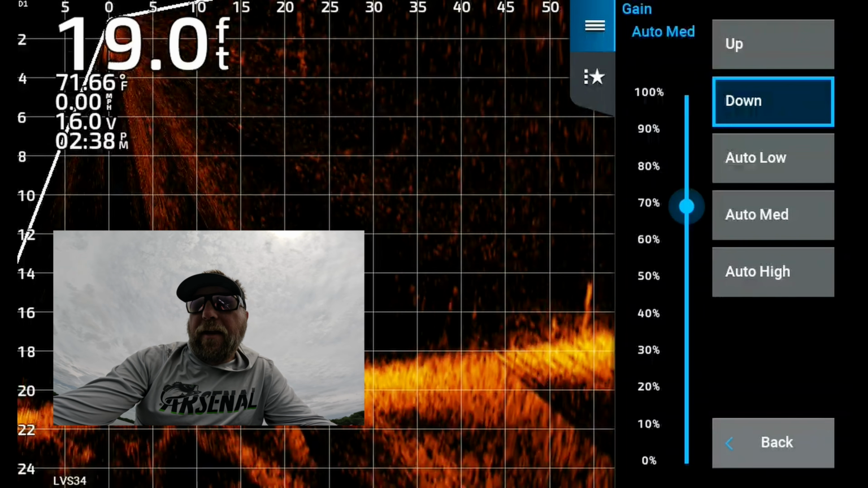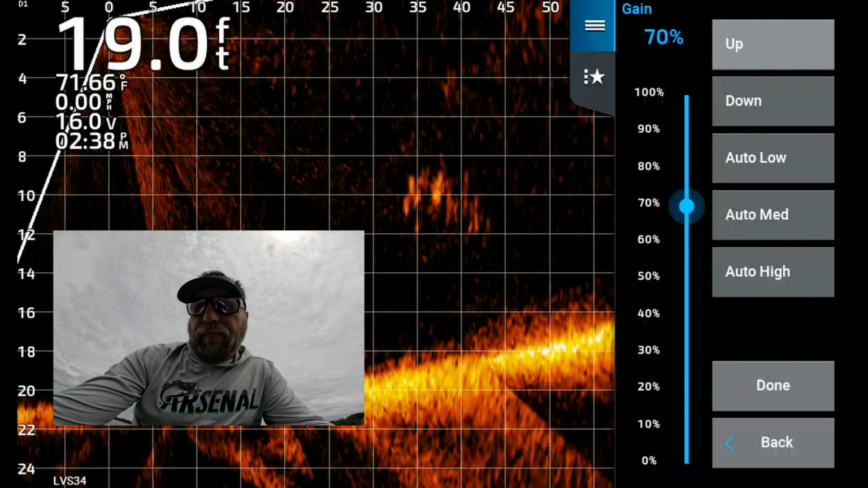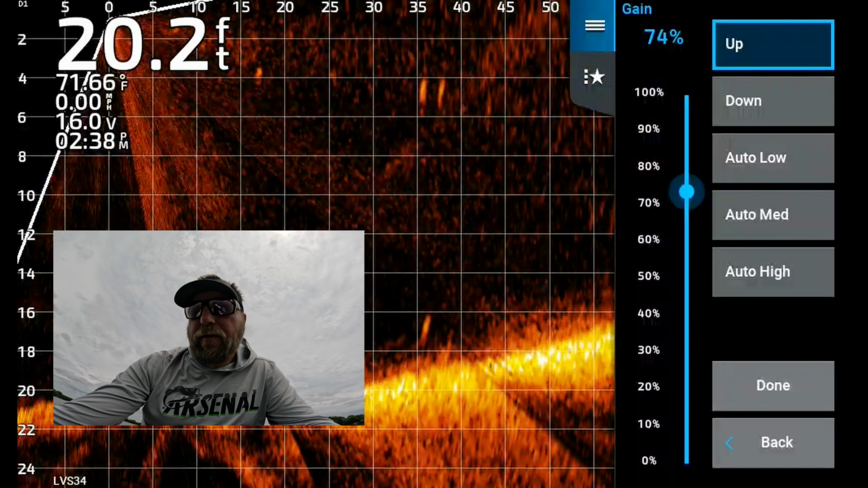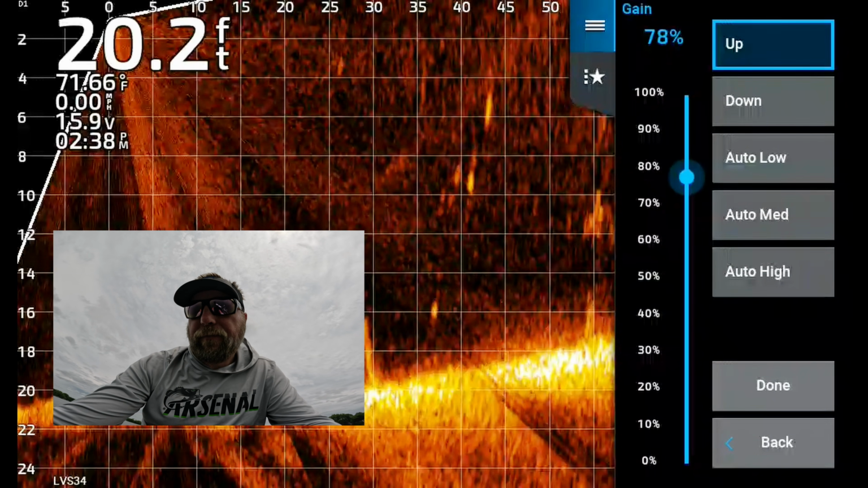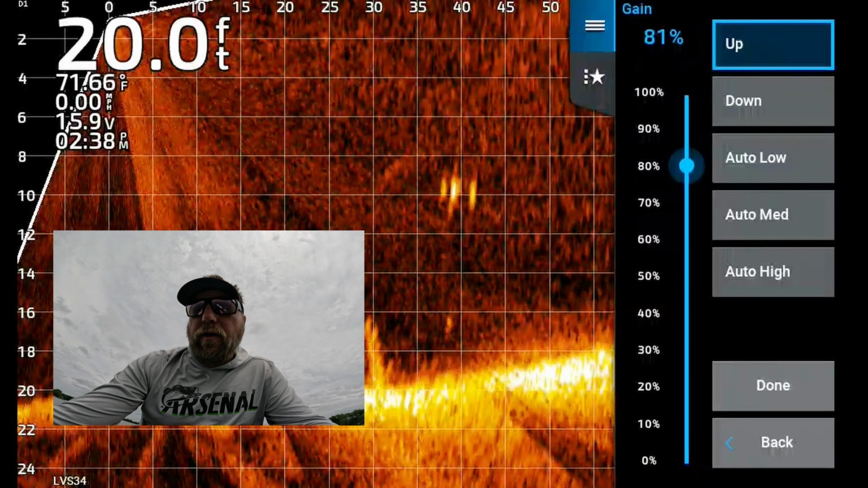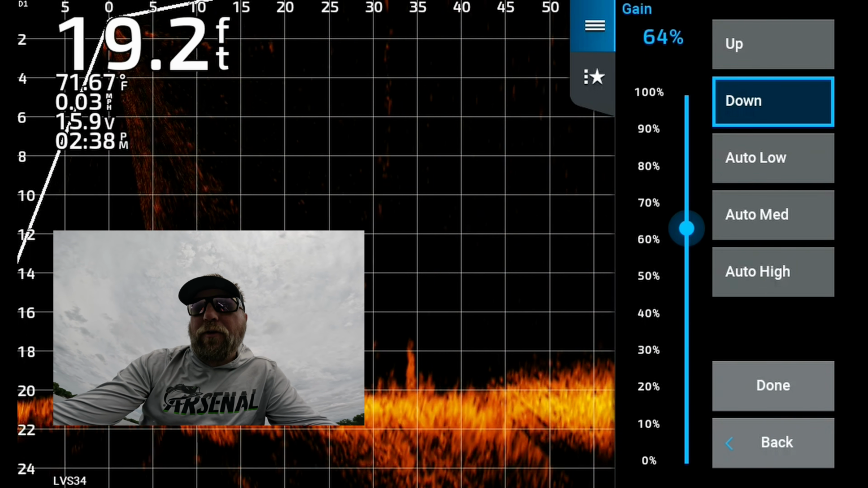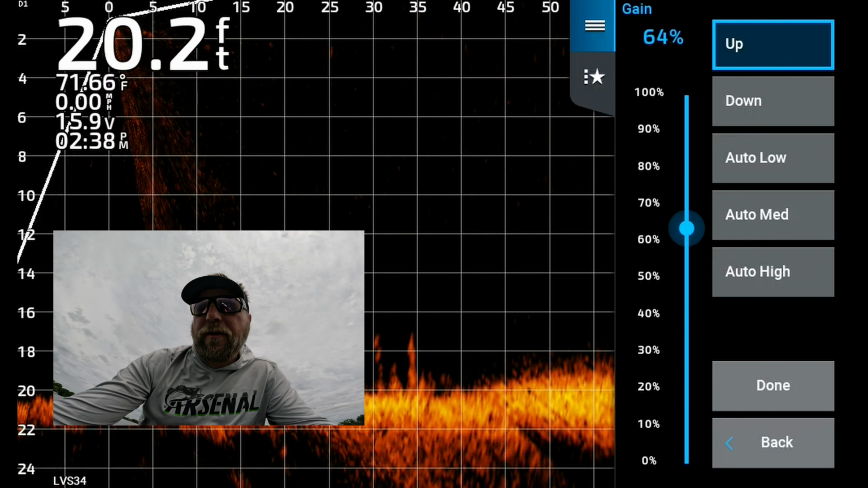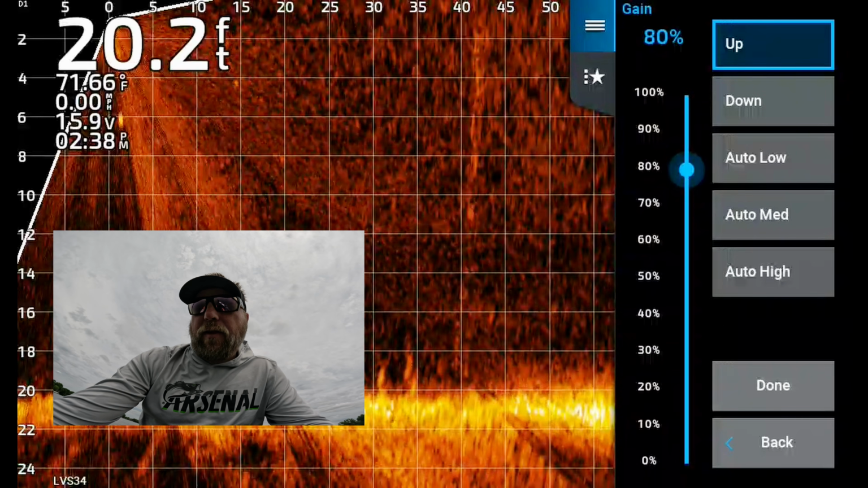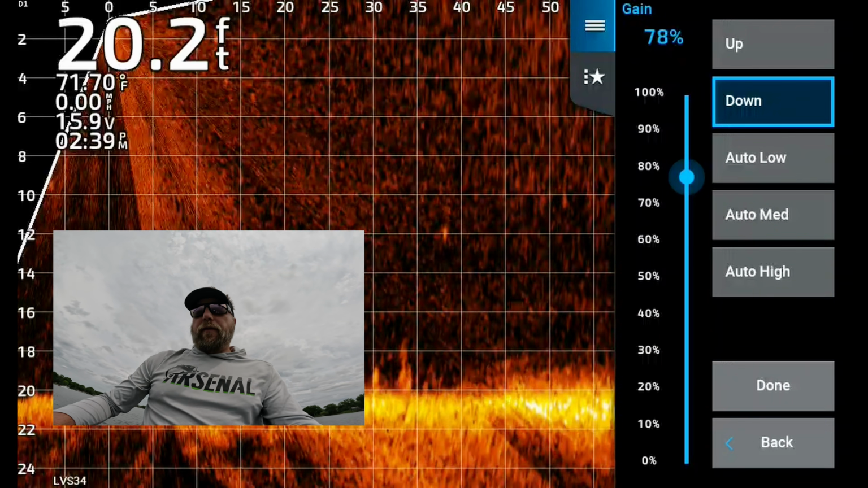All right, so the next thing is gain. Typically you don't want that on auto. Typically you're going to want this between about 65 and 75%, maybe a little hotter depending on what you're doing. You can see what it does. You get more information. The lower it is, the cleaner your screen will look. But obviously you can see some of those returns. When I start below 64, I can't see those fish. Start cranking it up and they reappear. So if anything, I like running mine a little bit hotter, so I'm getting the information regardless if the screen is perfectly clear or not.